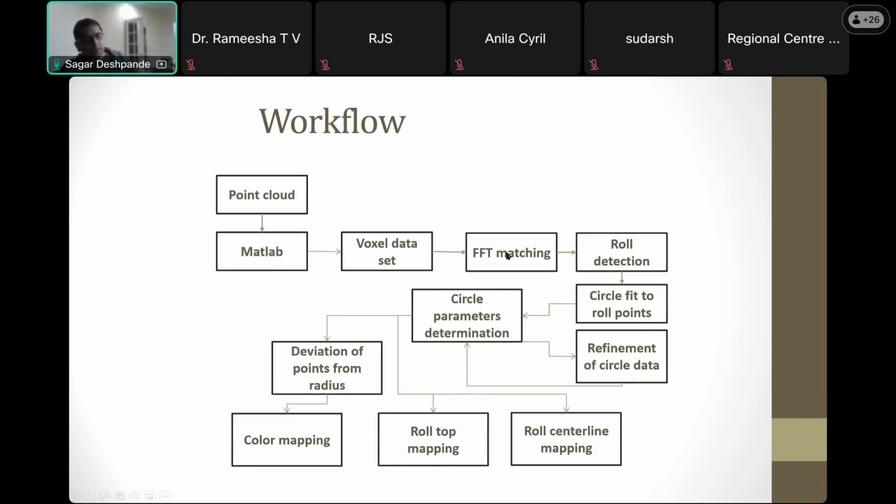Performed FFT matching to detect the rollers, just to find where these rollers are in the data. I'll show you some diagrams following. Then once I know where the rollers are, I take the points and perform a circle fit to the data set. Then I slice the data over the length of the roller and get the profile of the entire roller on how good or bad it is.